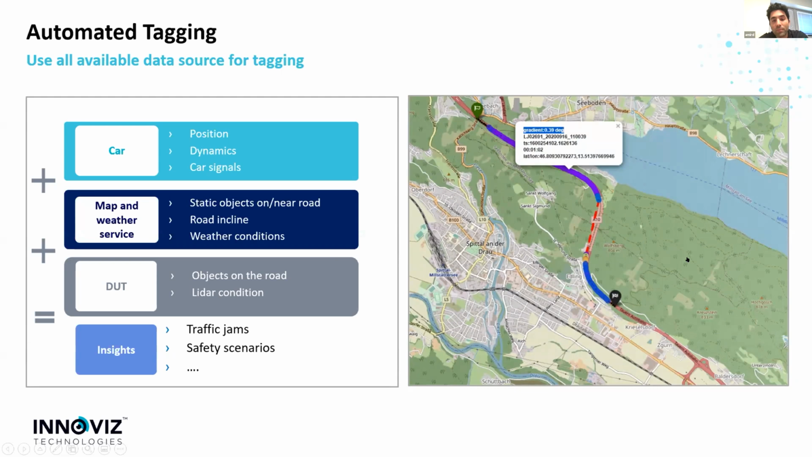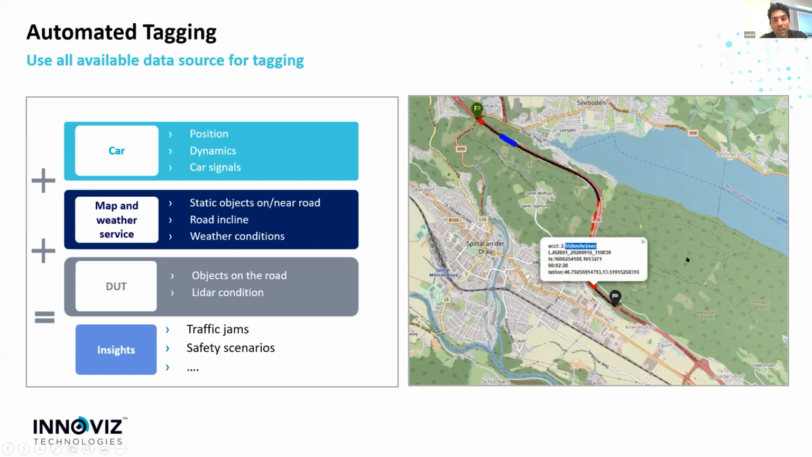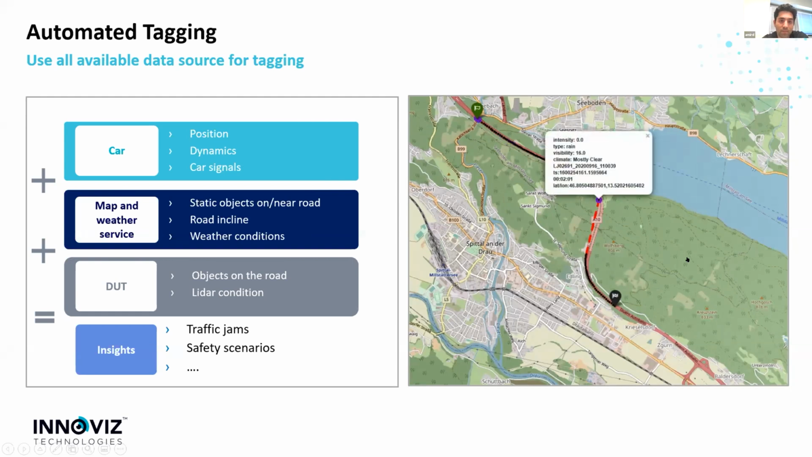It means that we keep most of the objects that are being detected by the perception system and some of the telemetries outputted by the LiDAR. For instance, temperature, blockade system, errors, whatever the LiDAR outputs. By combining all this raw tagging and adding really a thin layer of logic, we can derive what we call insights.